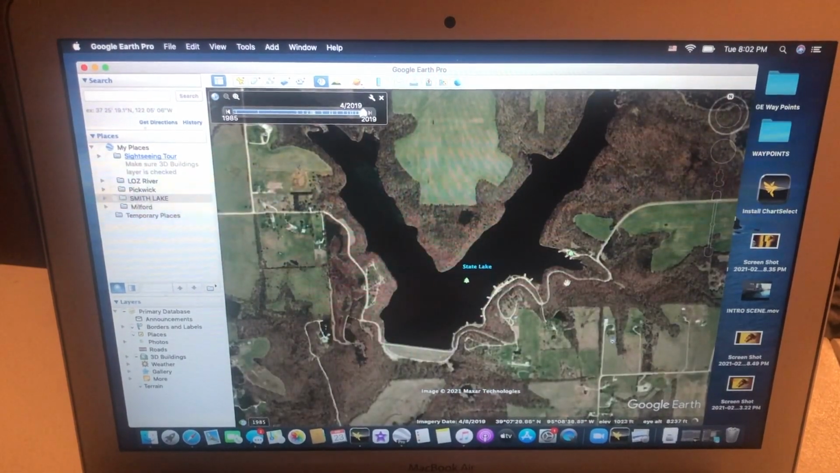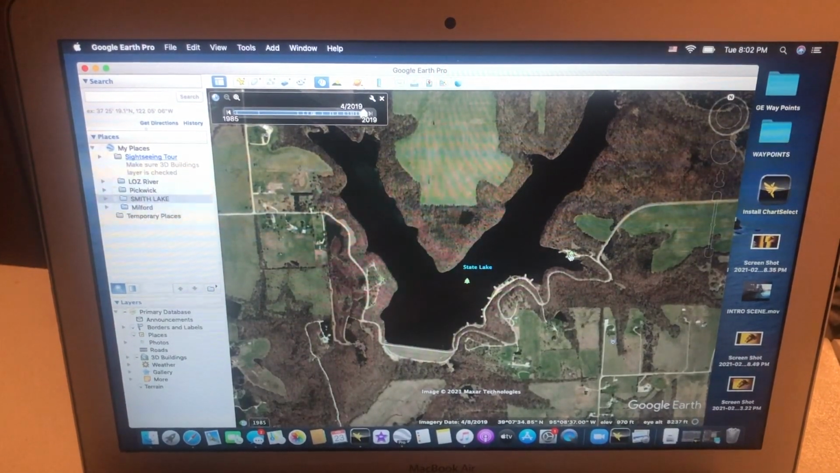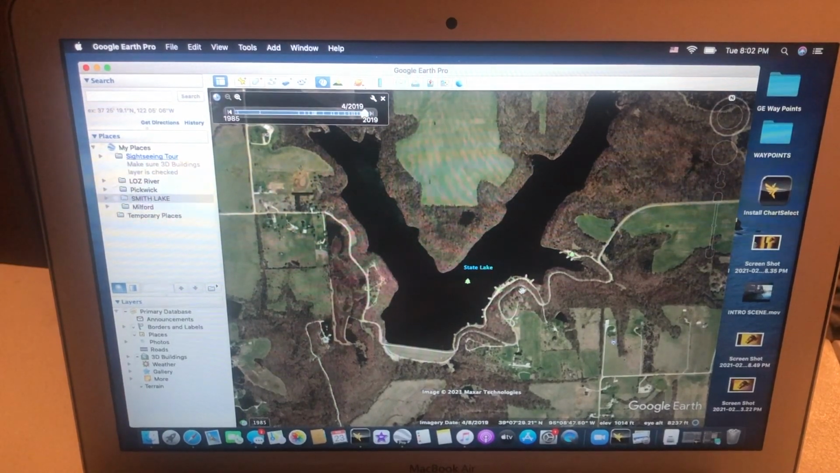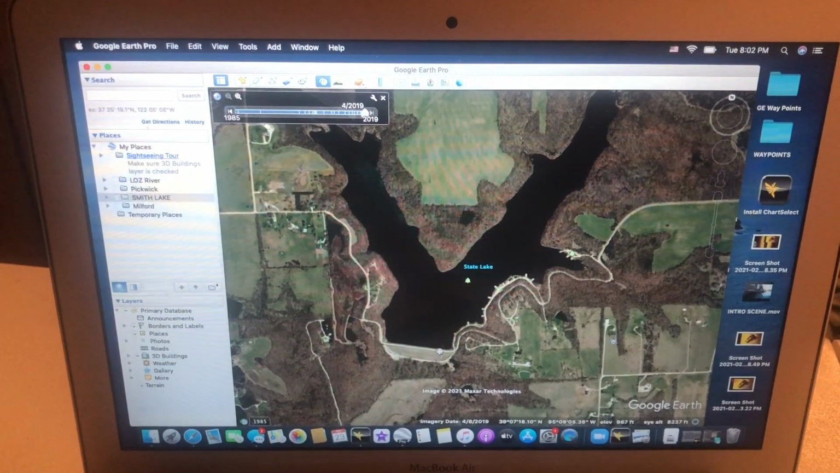But I would say that looking at Leavenworth State Lake here and all throughout this location is an area that I think deems searchable. This is something that is very much worth my time and whoever's time that wants to graph to look at.